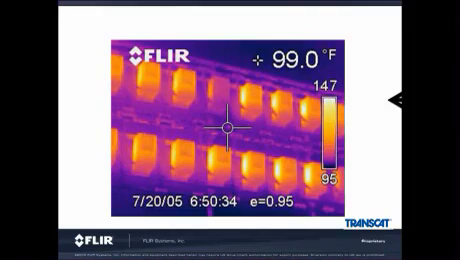In this picture, we again see many components doing the same work. And by temperature differential, we're able to see which one is not on. It's the one in the middle. And the reason why we know that is because it's not creating any heat.